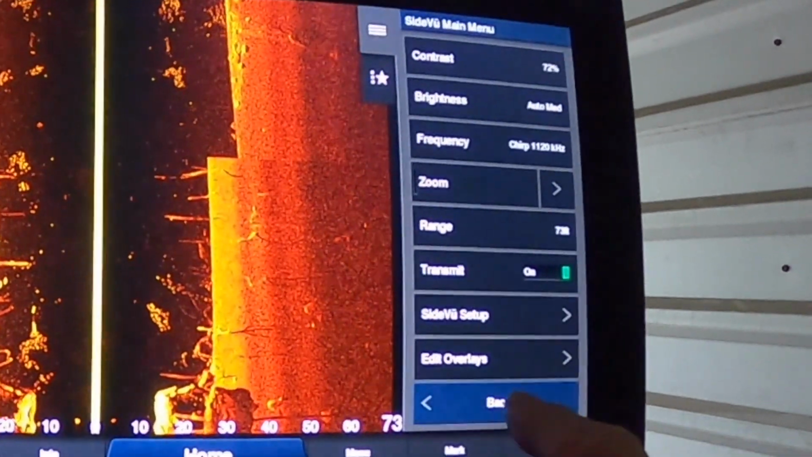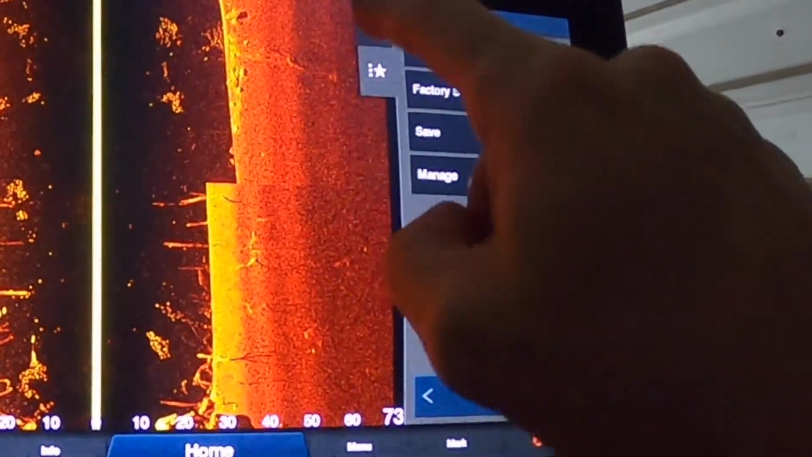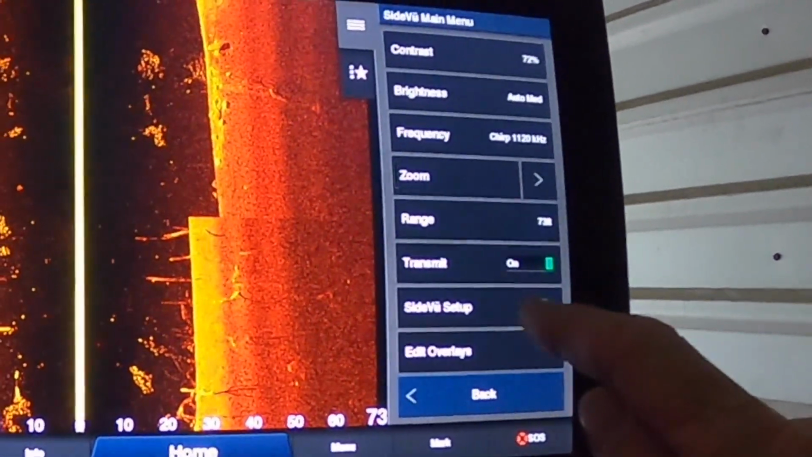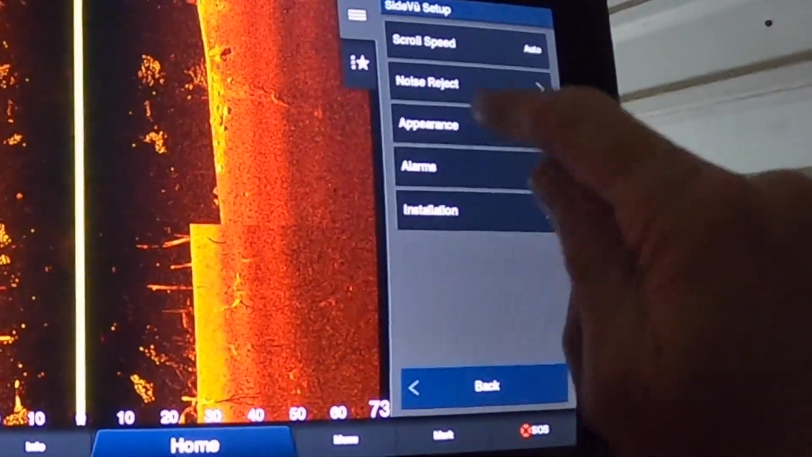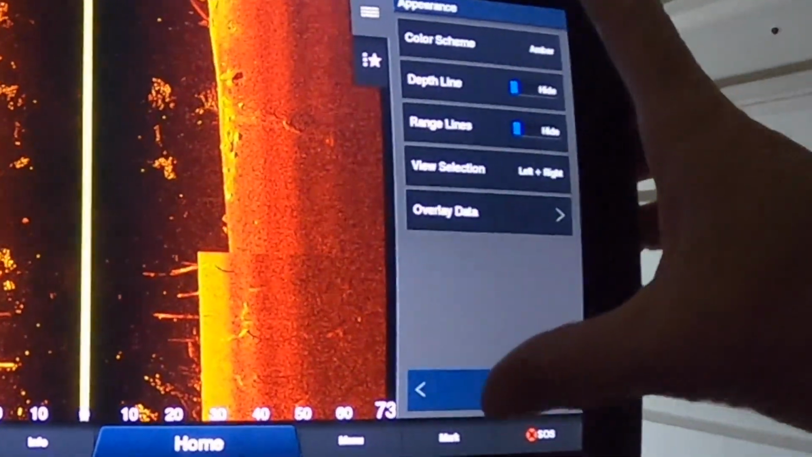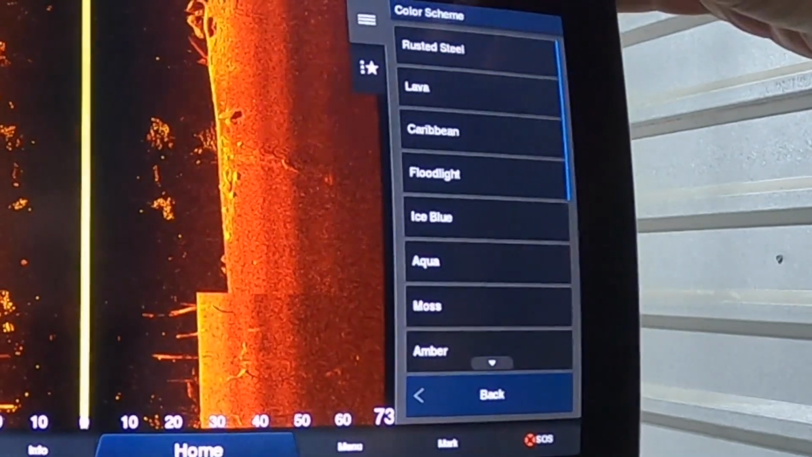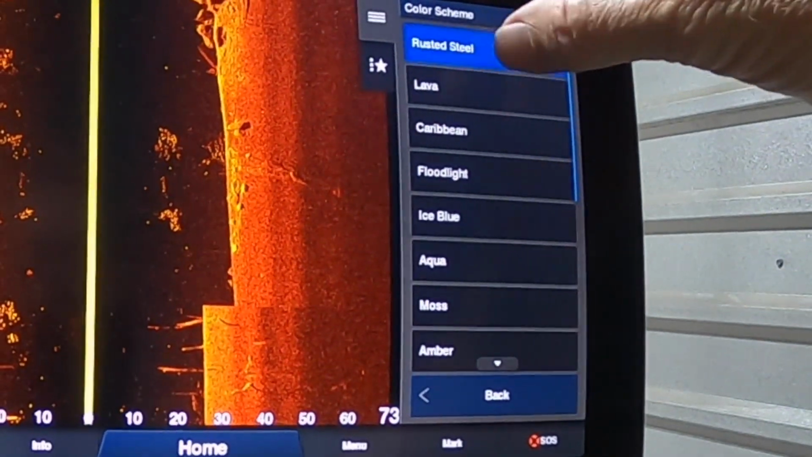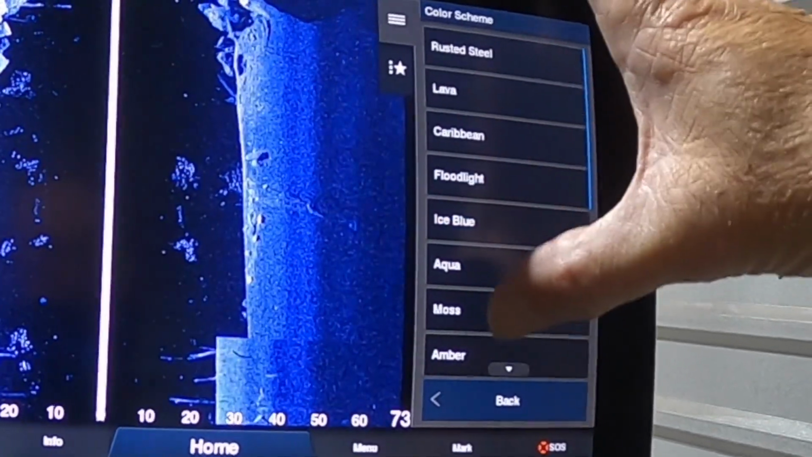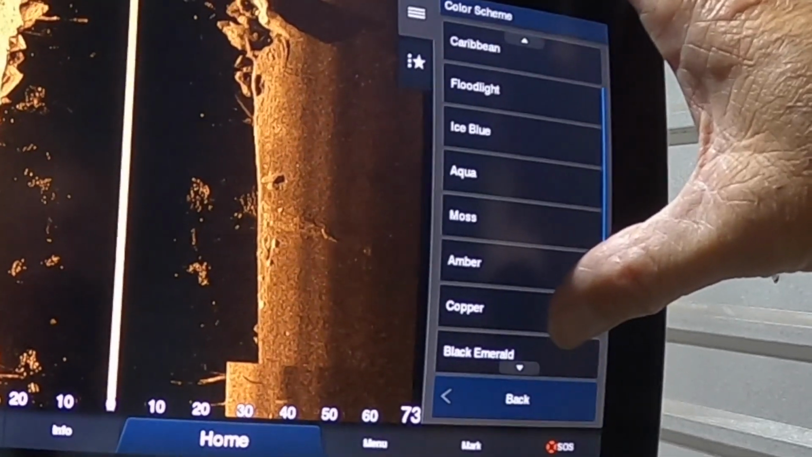So the way to get there is to go down here and go menu, right? Now there's two menus there, so you have to make sure it's on that top menu. I've actually clicked that before and got really lost on what was going on. Go to side view setup, and it's under appearance. Whoops, hit the wrong one. Back, appearance. And then at the top, you've got your color scheme right there. You can see there's all kinds. I probably use the amber and the copper the most in very low light.